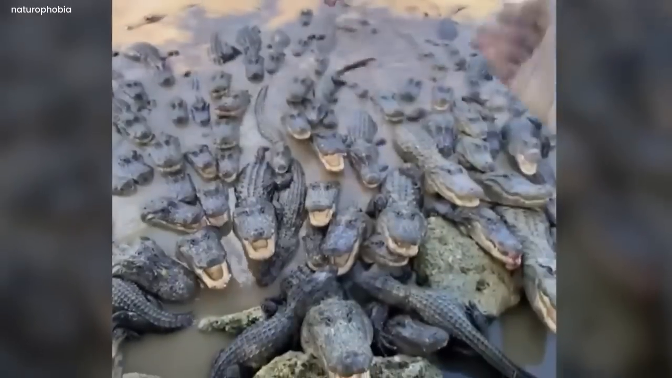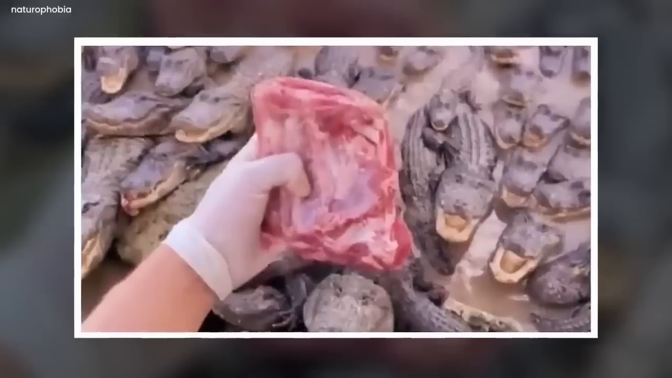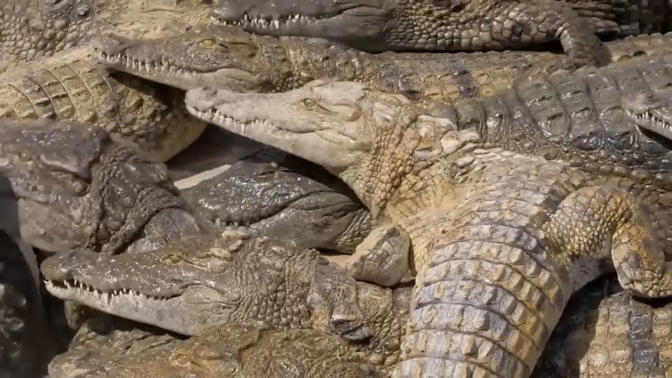They began crowding near the man, who was holding a huge chunk of the meat in the air. Well, that chunk was not enough for tons of giant crocodiles. Yet the man tossed that chunk into the pond, brimmed with hungry crocodiles, adding more to the already dreadful atmosphere.